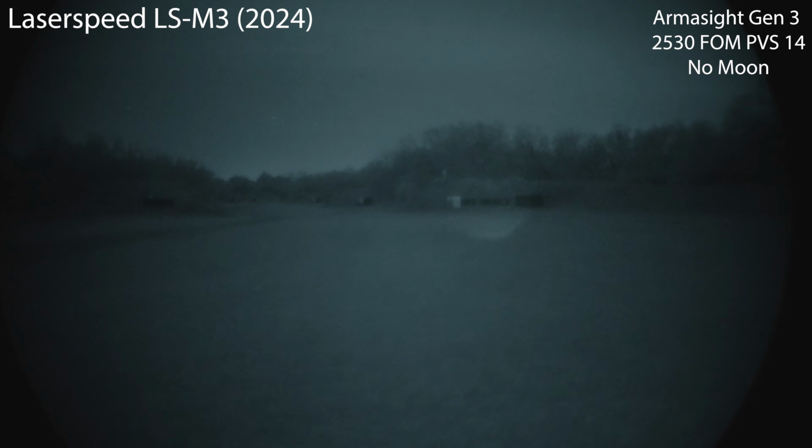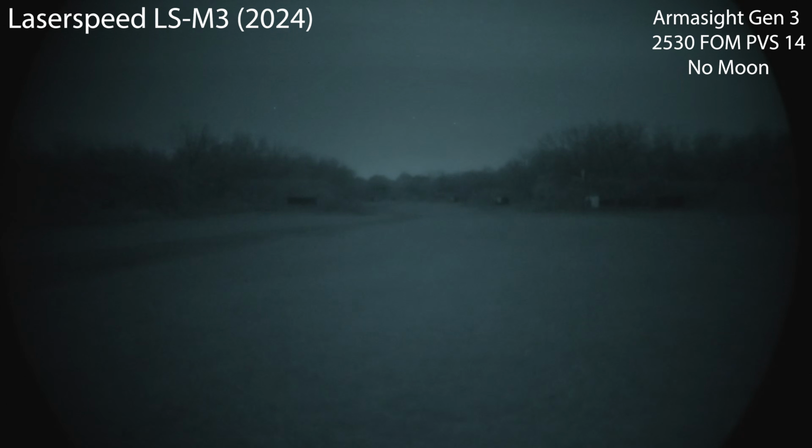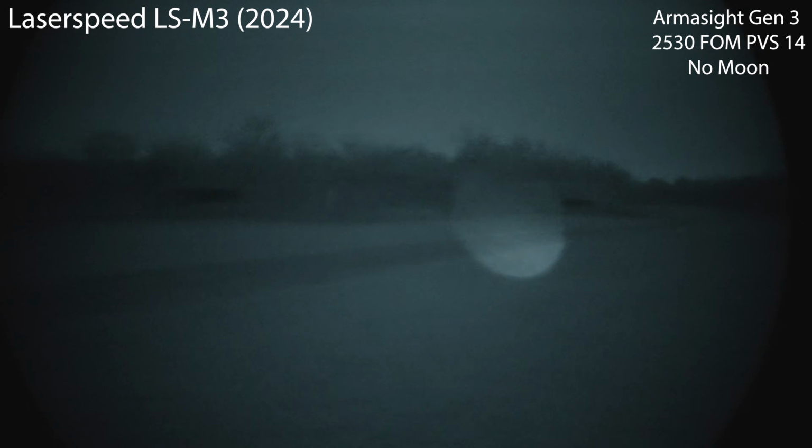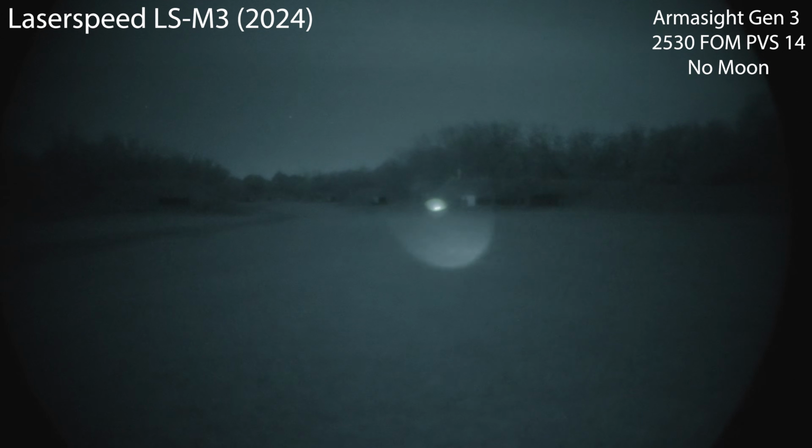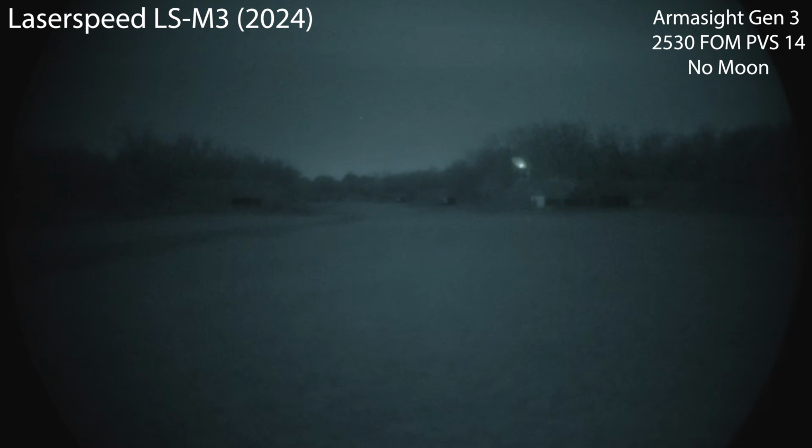On the wide setting, here's 100. Of course, if we narrow it, it's going to get more useful. So there is 100 yards. On low, if we narrow it to a laser, no problem on low getting out to that 500 yard target there. So I think we've covered low. Like most lasers though, if we go to low and put it in dual, the laser is going to overpower the low illuminator. Pretty strong laser on the Laserspeed. So now we're gonna go ahead and put it back on illuminator and we'll switch it over to high.